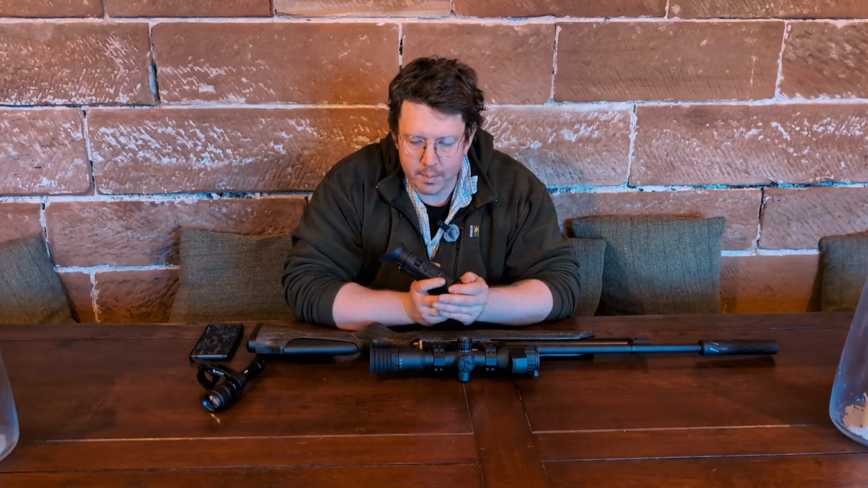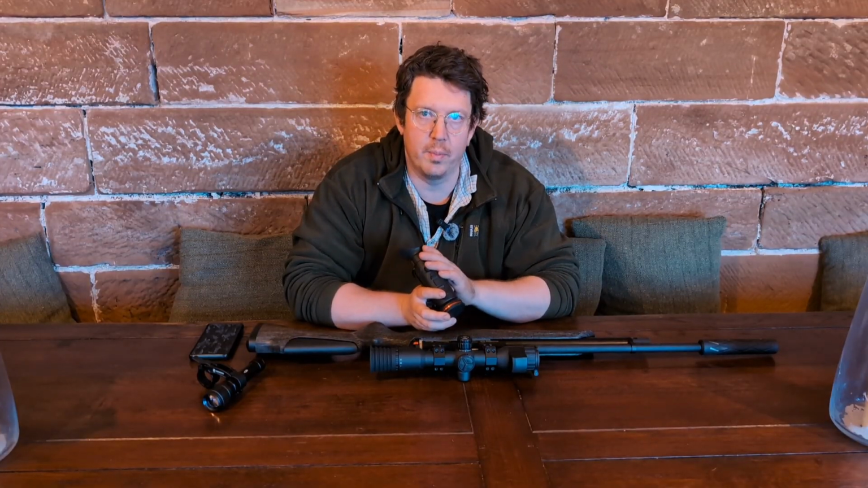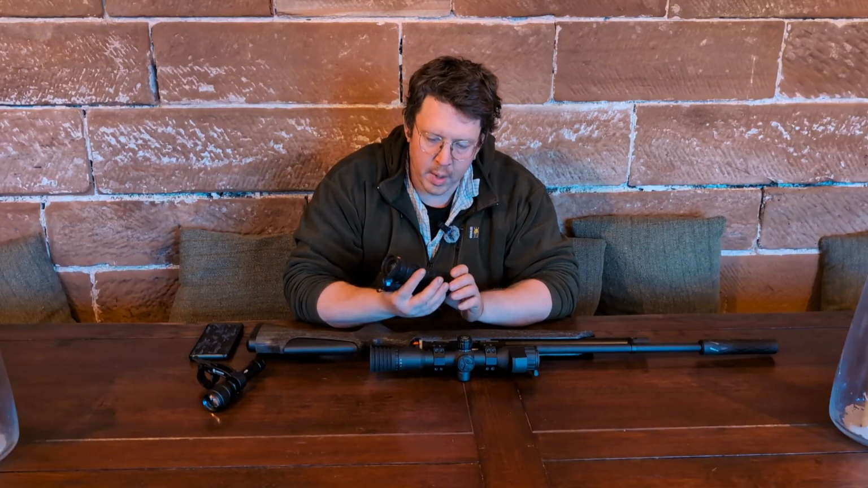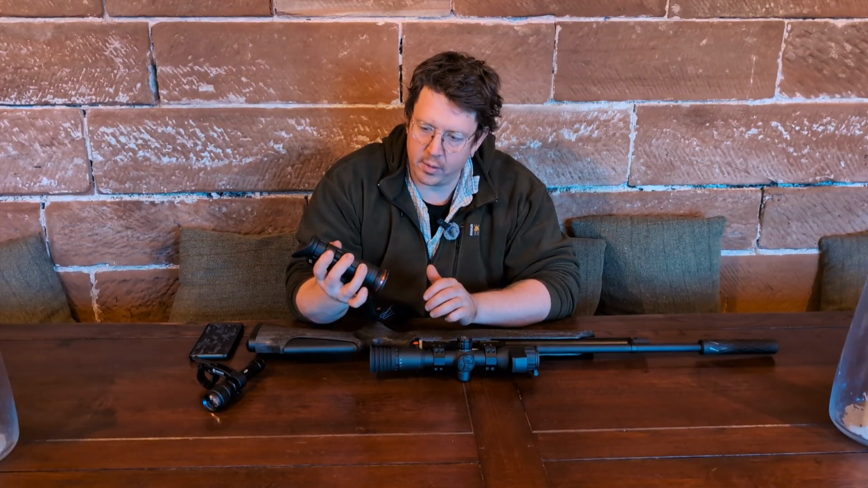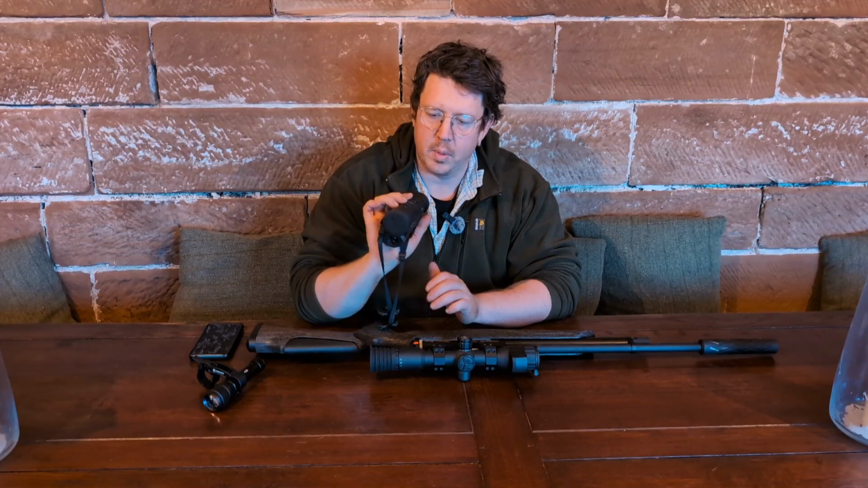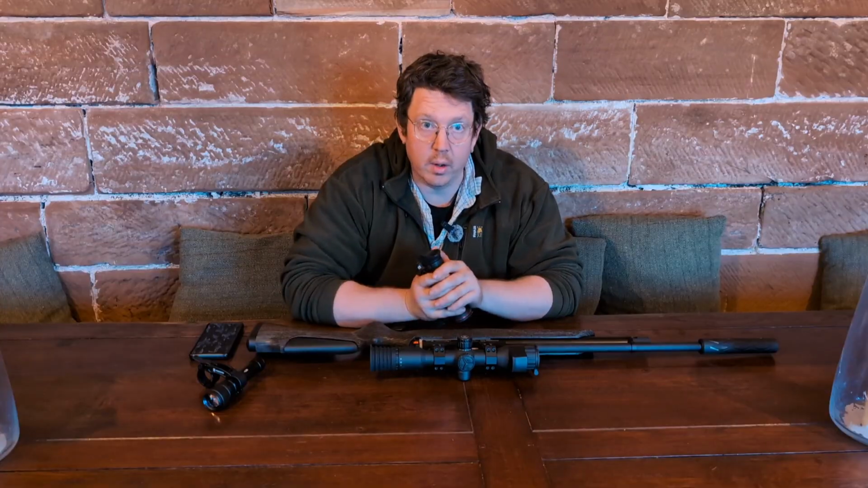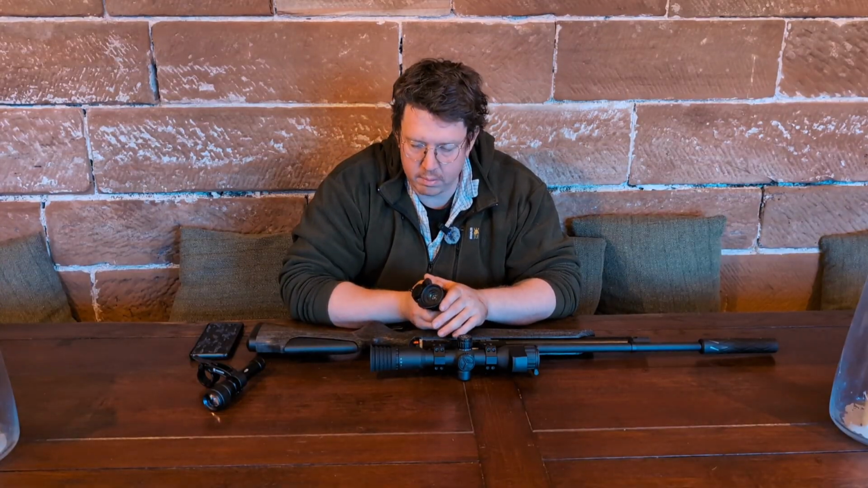That sort of night vision burn isn't going to happen because you're looking through the same thing in the scope. Zoom on this is on these buttons on top, and then the center button gives you that rangefinder. And yeah, it works. It's really solid. It's comfy, light.